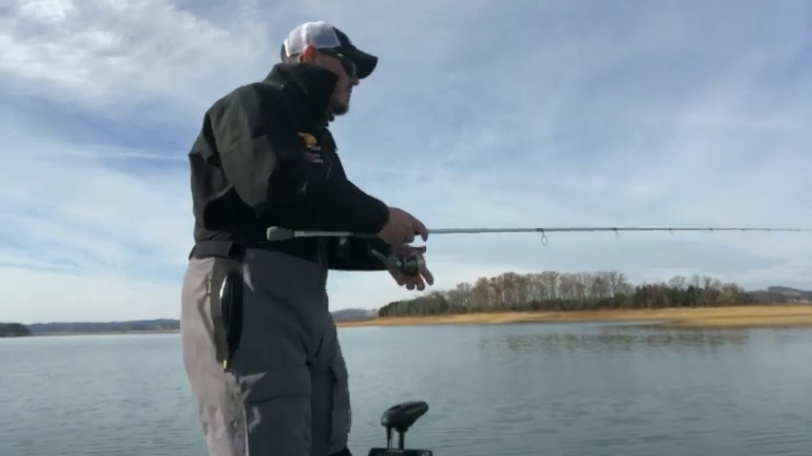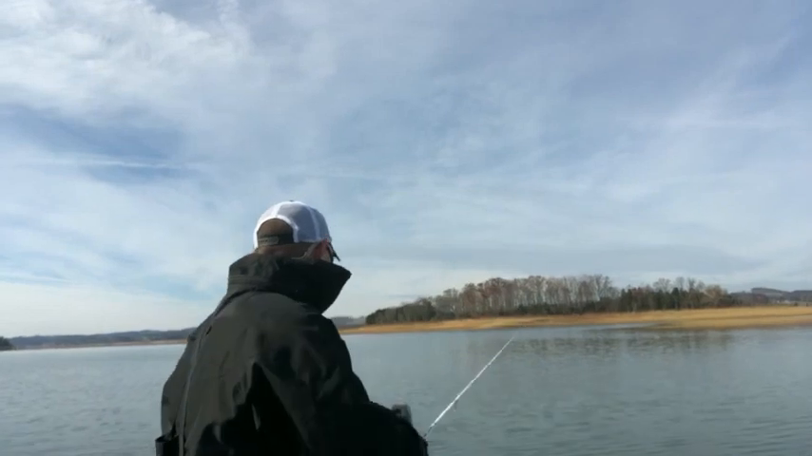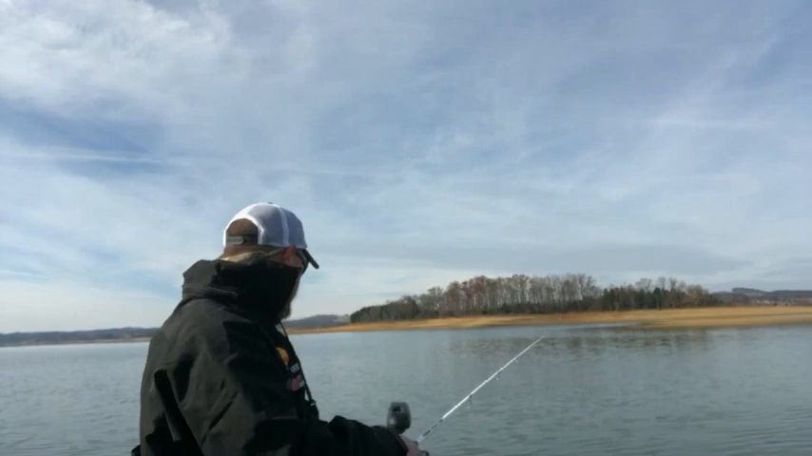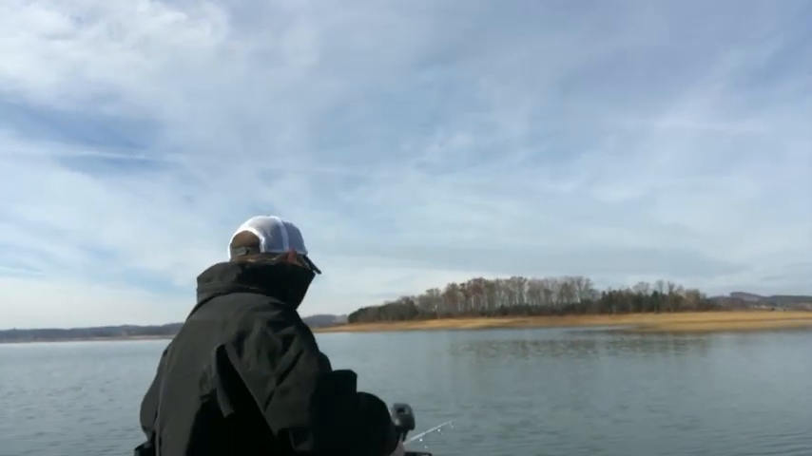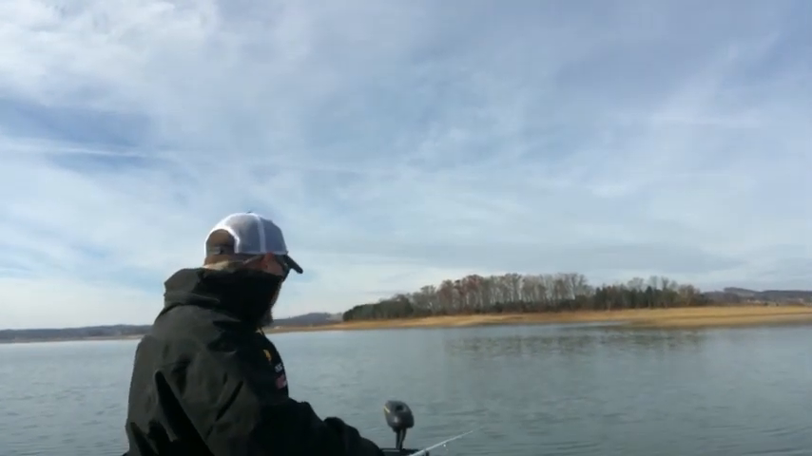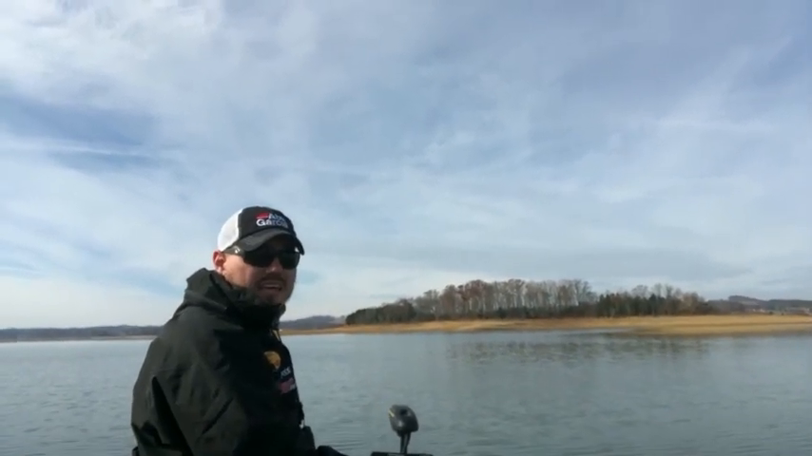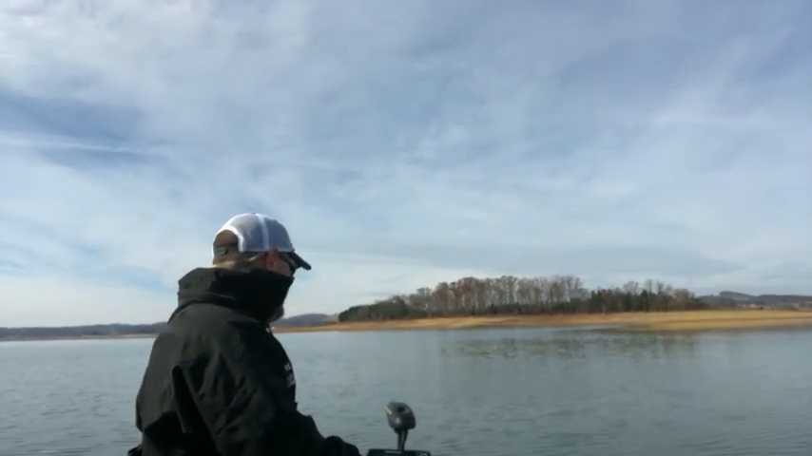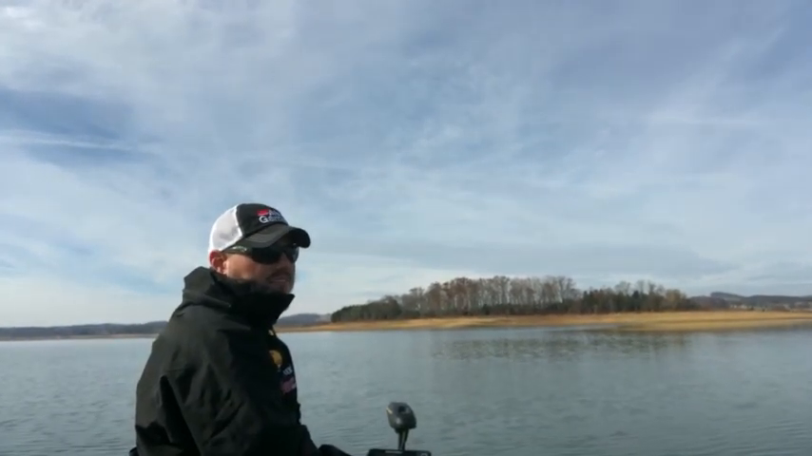Crap. Come off. Come off. That's another downside to this: using tiny hooks. My drag was set a little too loose there too, but guys, that's part of it. You're gonna lose some fish doing this. You're using tiny stuff, and their mouths are so tough in this cold water that you're gonna lose some. There's nothing you can do about that. You just got to keep fishing and make up for it.